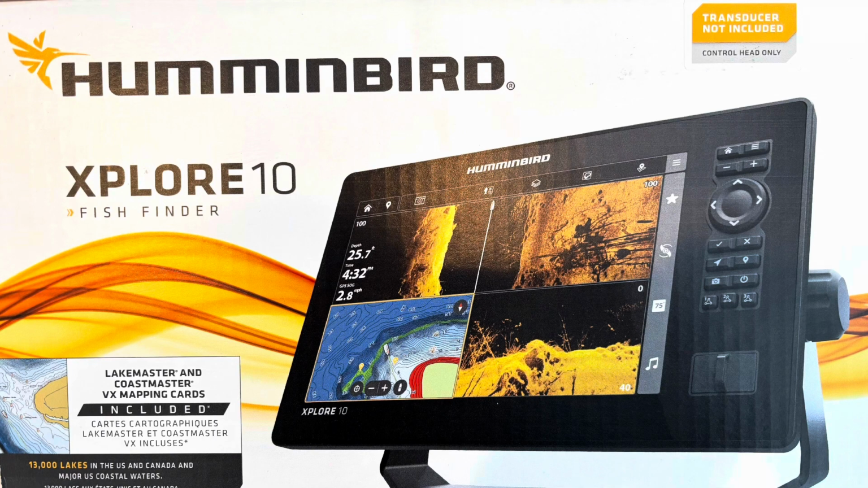I love the fact that I can now get the 10-inch Explorer with the 1280 by 800 resolution. I am considering putting some 10-inch units on my boat this year because of this specific improvement on the 10-inch Explorer.